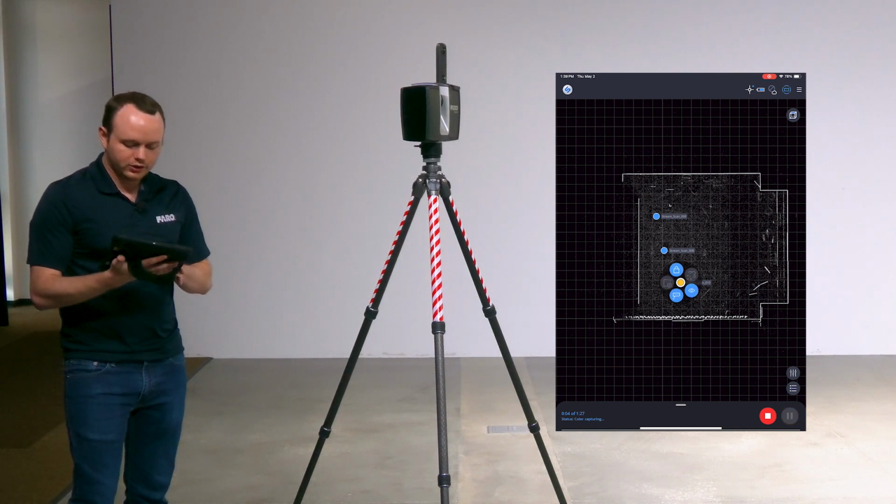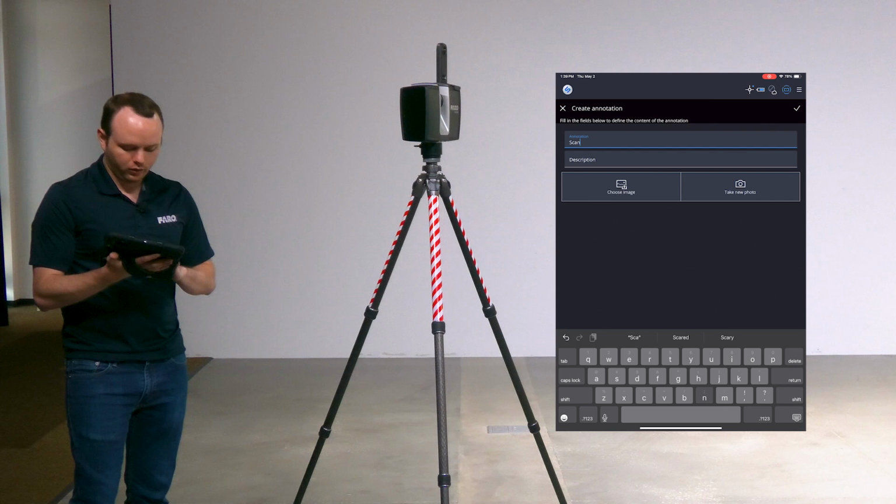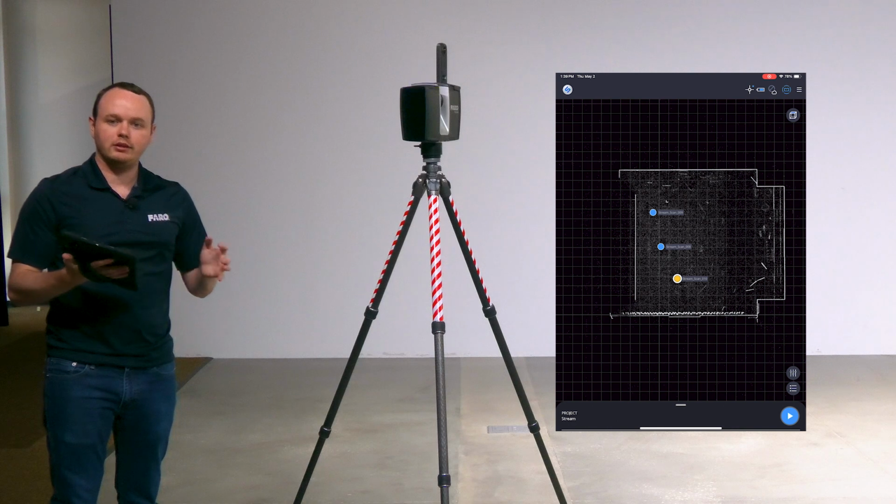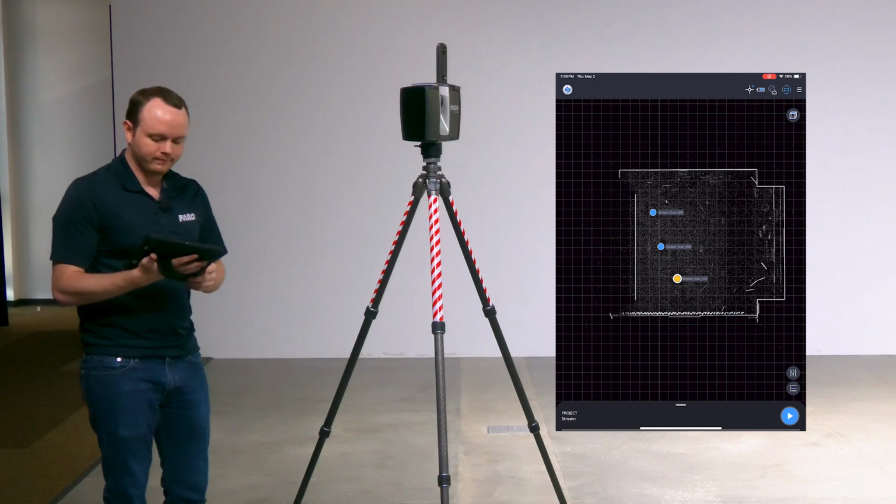In here, I can also add an annotation if I want to, and I can just type out scan 3 or whatever I need to, so that someone that is actually using the stream data, once they bring it into scene, they'll be able to see that annotation, and you can even take pictures as well.